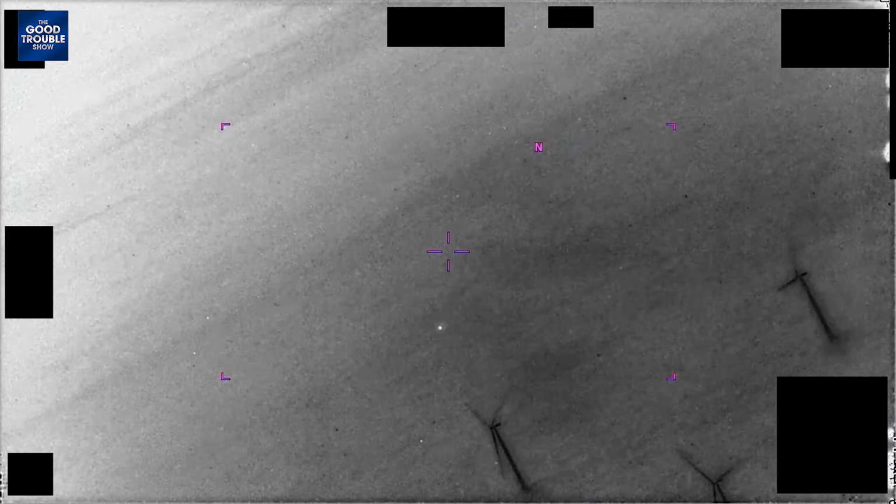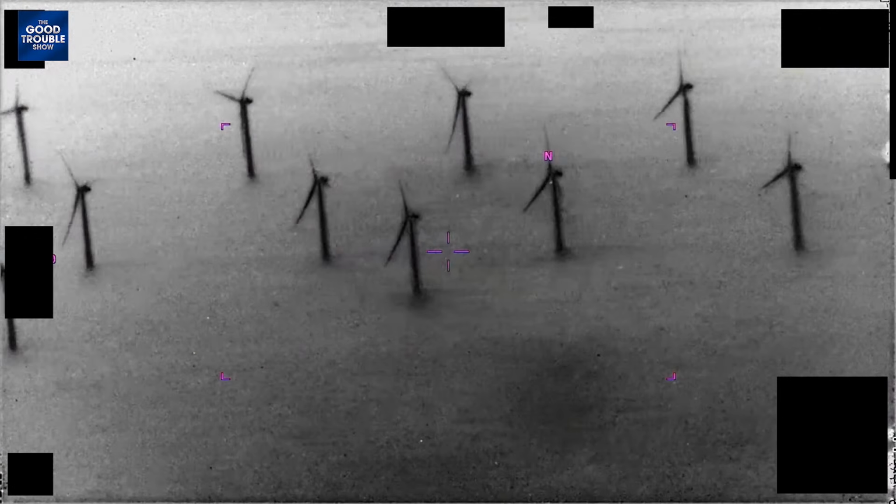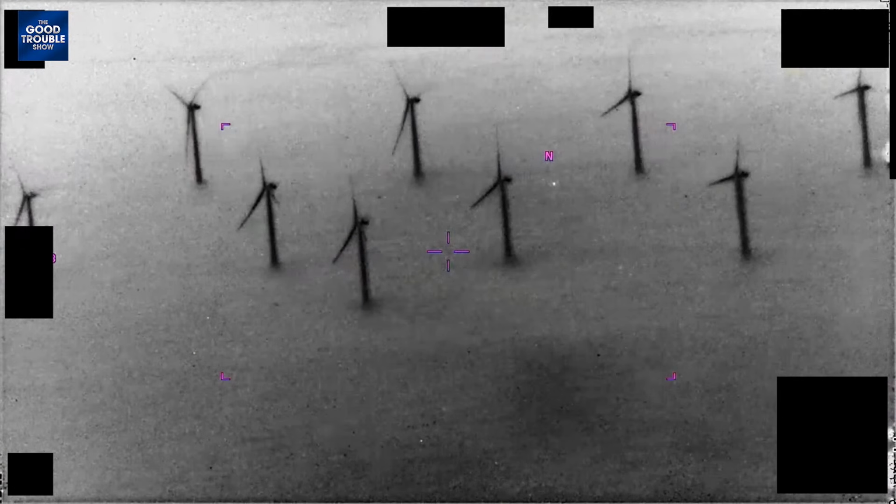Yeah, I don't know. Can you, and again, I don't understand parallax, et cetera, but we know in general, probably, and I don't know what that number is, what the typical height is of a wind farm, of each whatever you call that thing, generator or whatnot.